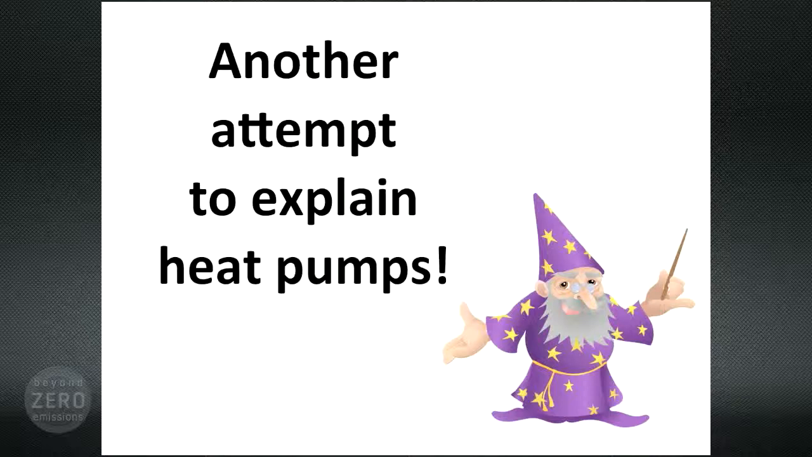But let's try. Okay, a heat pump is a device that moves heat, or pumps it, from one place to another. Maybe you don't want the heat here, you want to pump it there. Or maybe you want the heat there, so you pump it there. A heat pump is not intended to generate heat, nor does it generate cold. Rather, it takes heat from one place and puts it somewhere else.